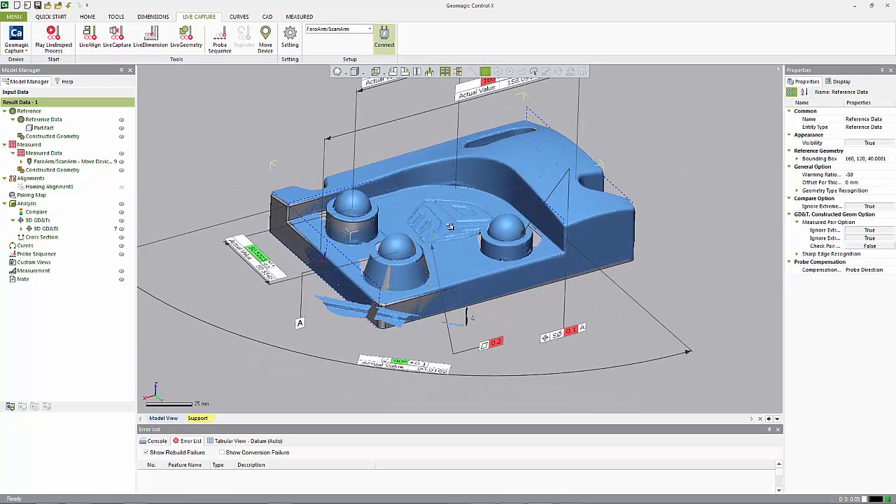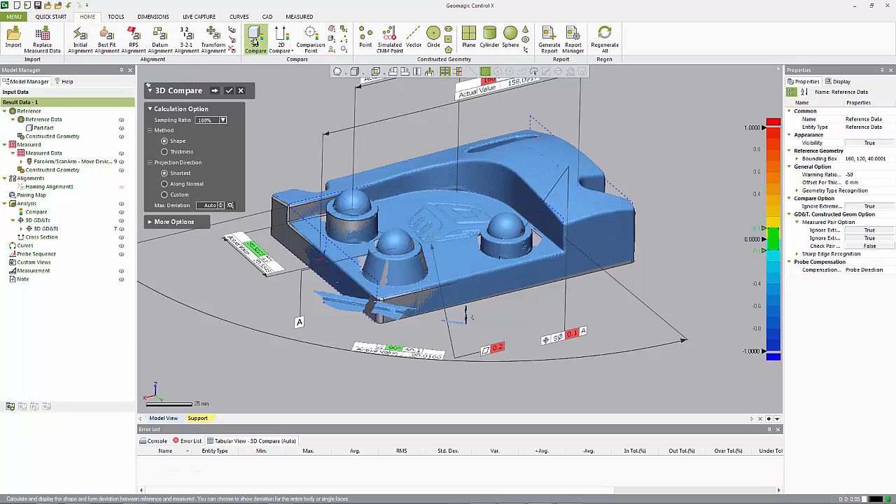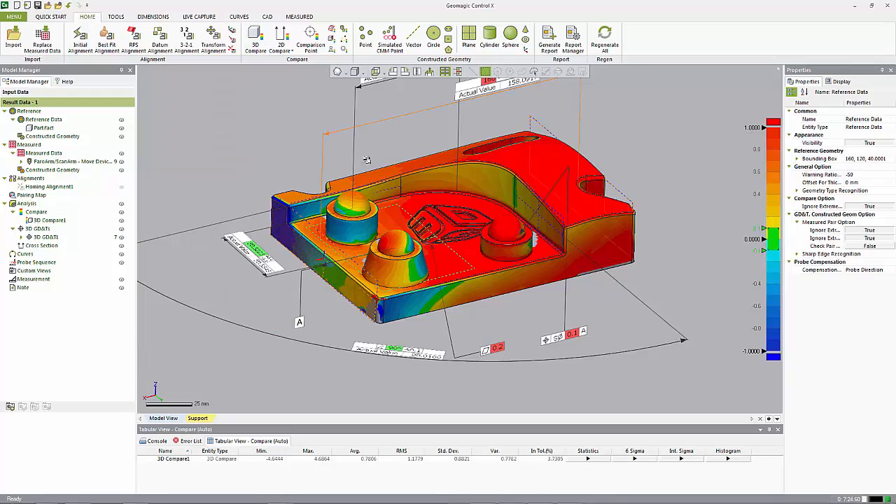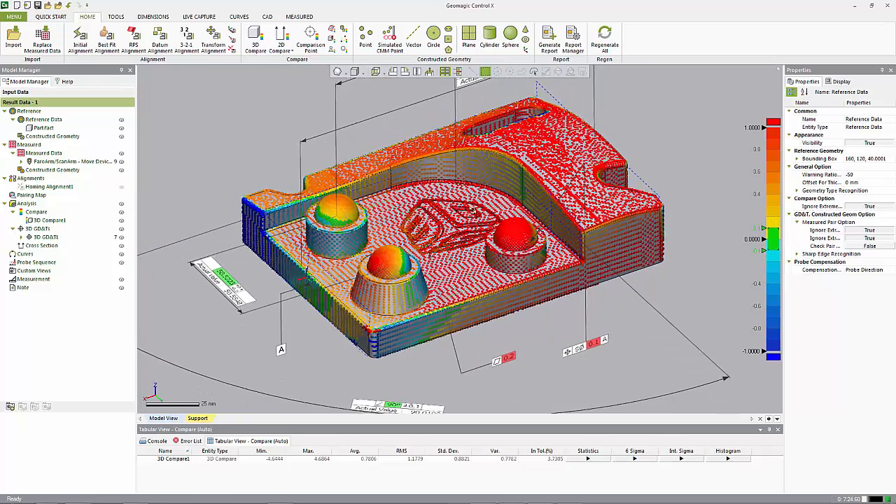Or if I wanted to stop for a second and maybe do an alignment based on my scan data, one thing that I could do is do a 3D comparison and do a before and after. So if I do a 3D comparison right now, there it is based on the points. I picked pretty loose points for my alignment anyway.